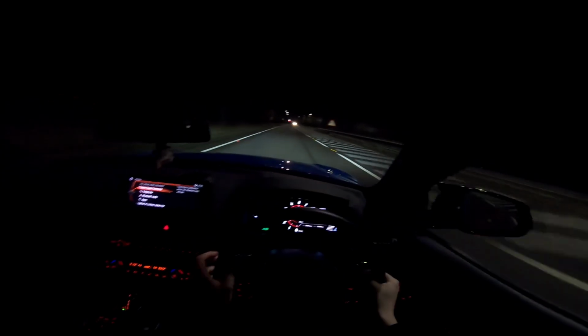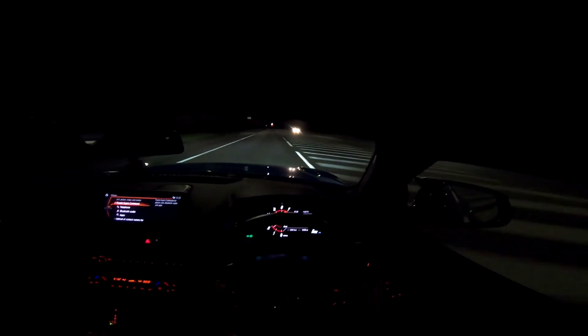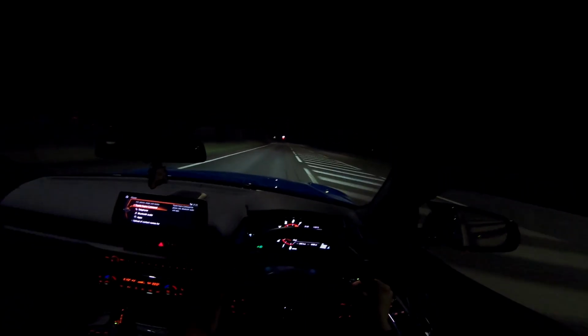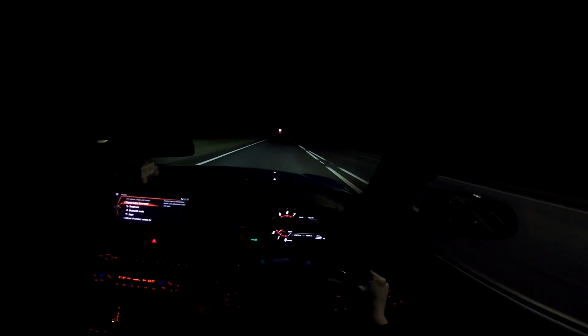Just all the way through the rev range, whether you're absolutely blitzing it or taking it steady, just a nice cruise on a drive, it just sounds great. It doesn't matter, as long as you keep it in sports mode and you keep that valve open, it just sounds phenomenal. I drive everywhere in manual mode, so it doesn't really make a difference for me having it in sports or comfort, because I do the gears myself anyway.